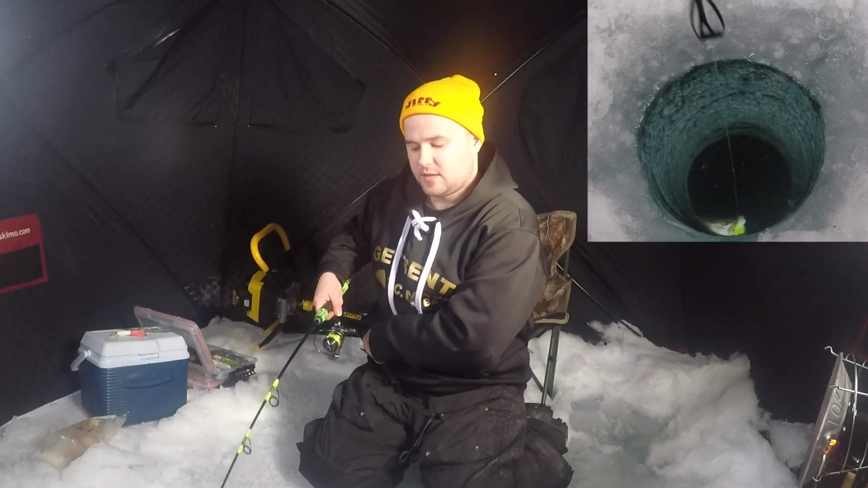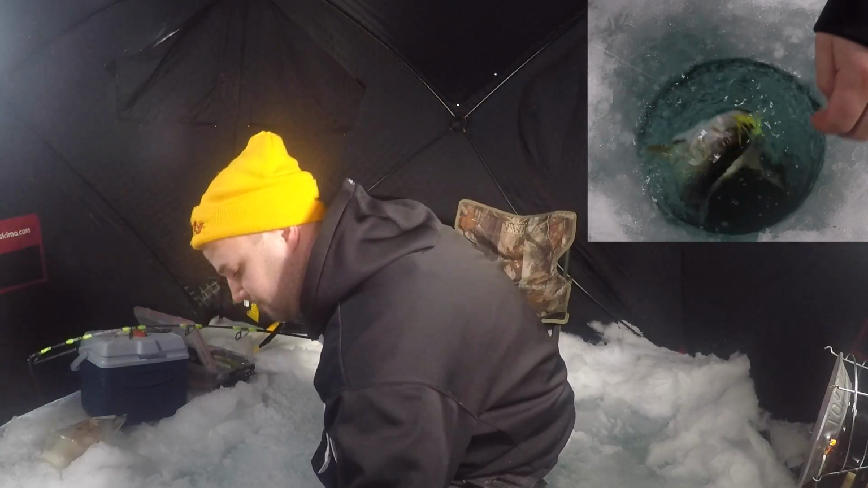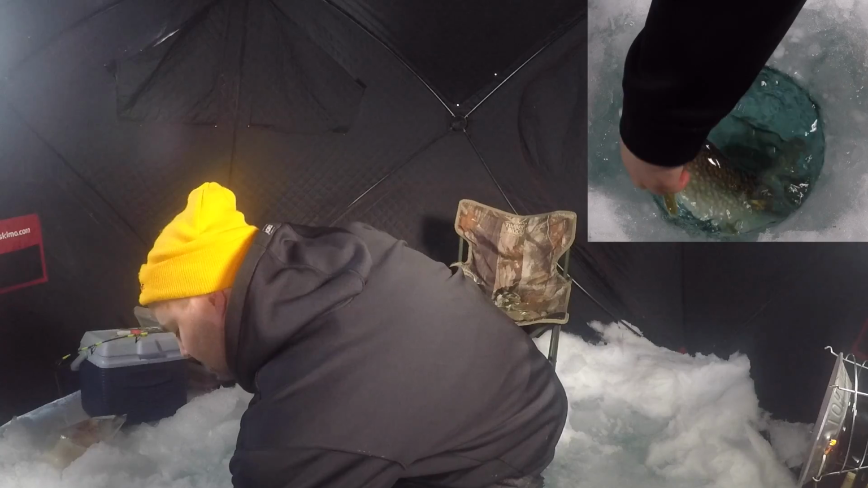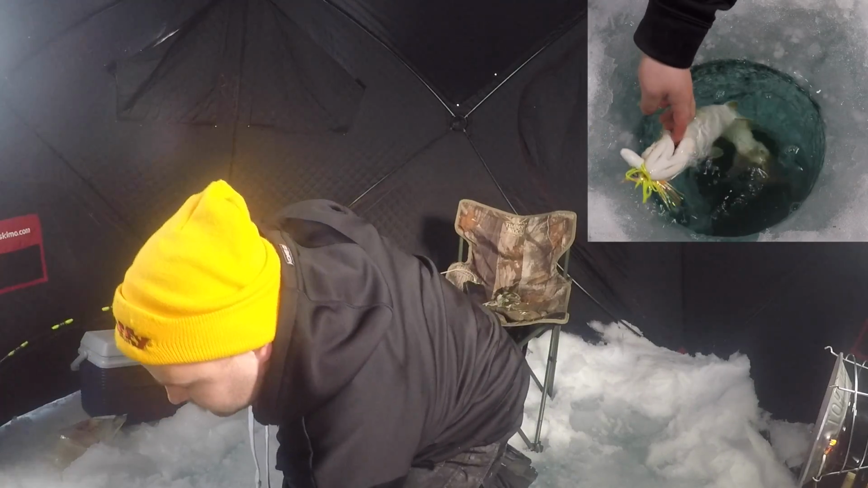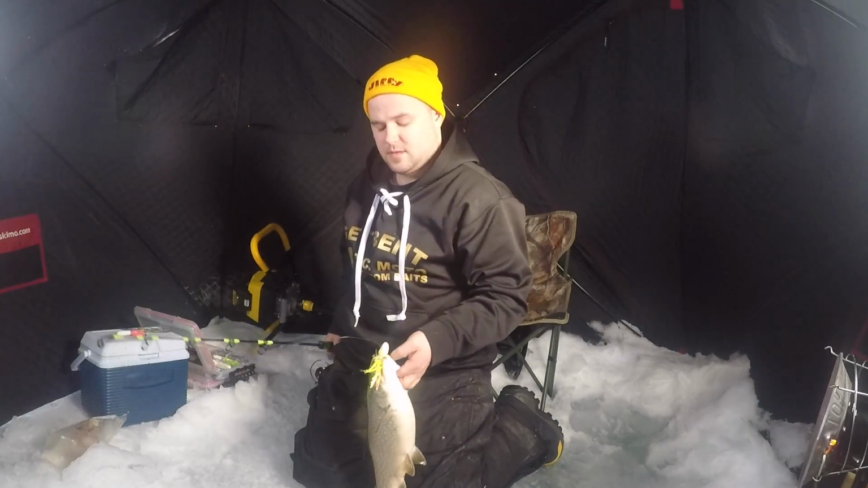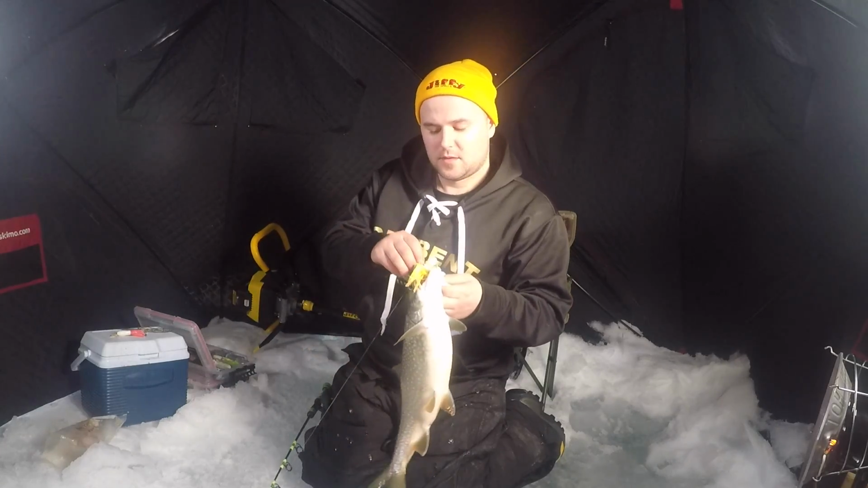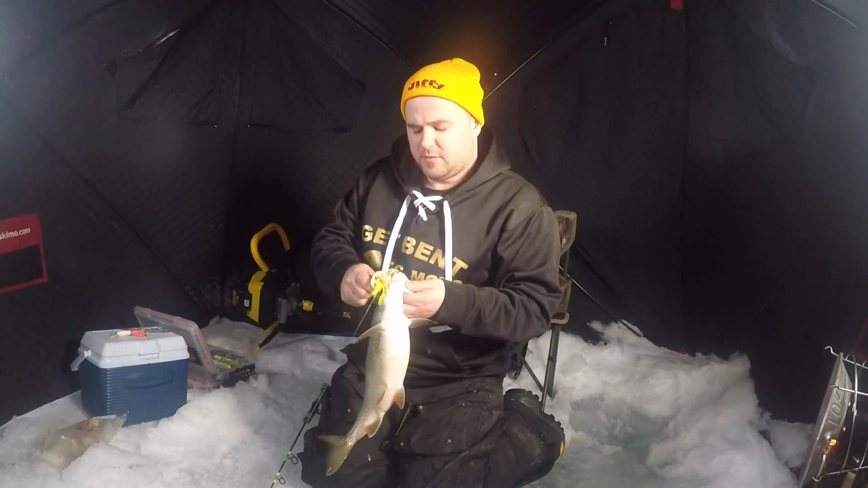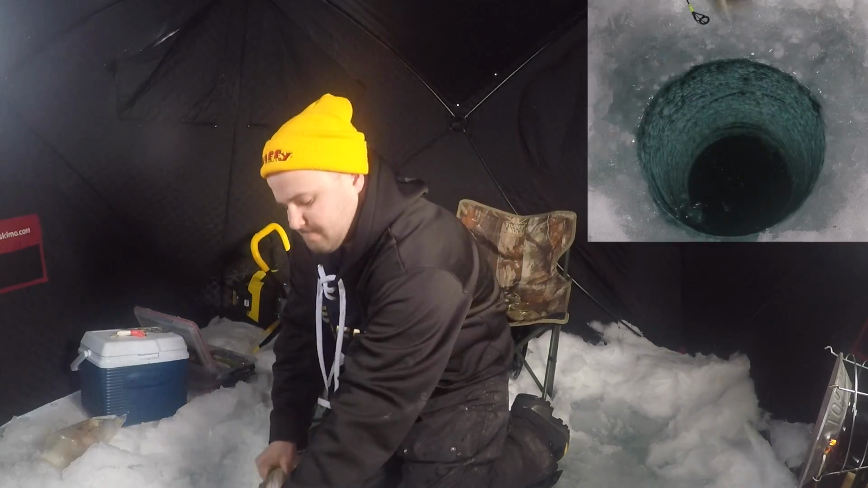Just under the ice here, or at the leader. Let's get another smaller fish. See, he just came down and he picked it up there sideways and caught a hook in the top of his mouth. Just get that hook out, get this little guy back down there.